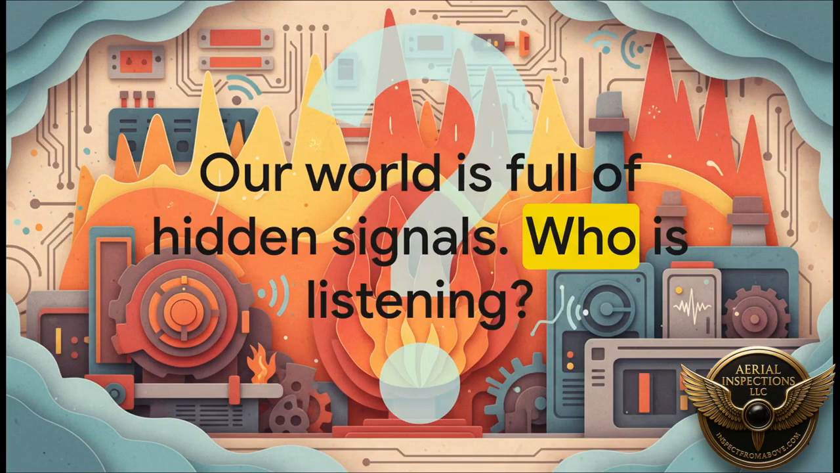Ultimately, this whole science is really about one thing: listening. It's about training yourself to see the subtle signals of failure that are hidden in plain sight all around us, all the time. It really makes you wonder, doesn't it? What other critical warnings are being broadcast every single day, just waiting for someone to tune in and listen?